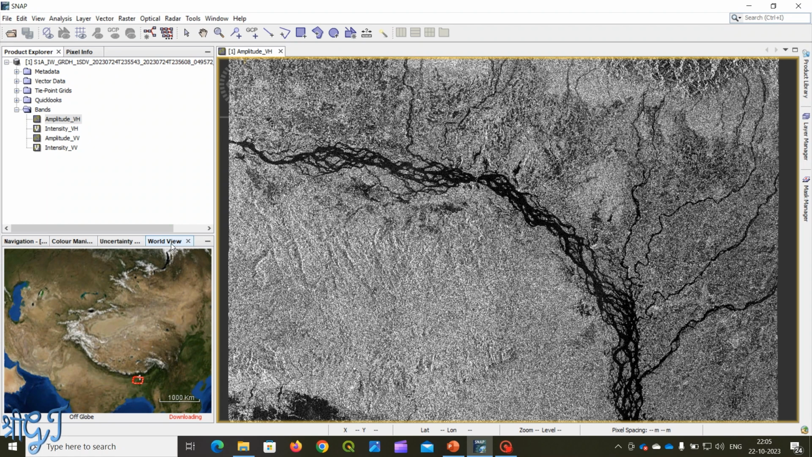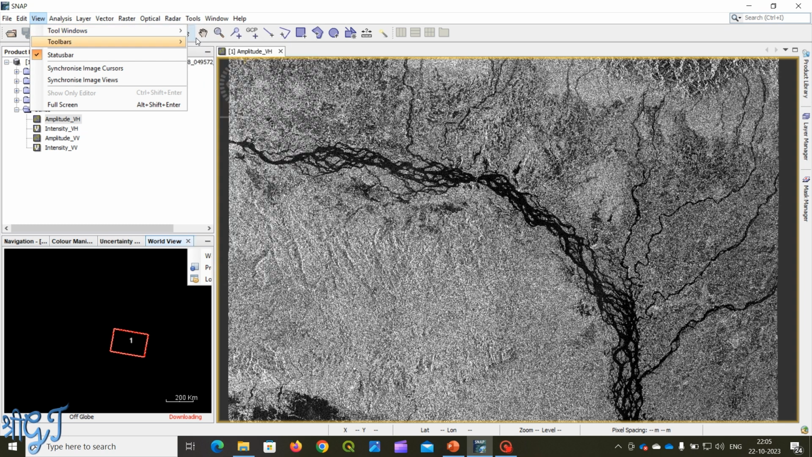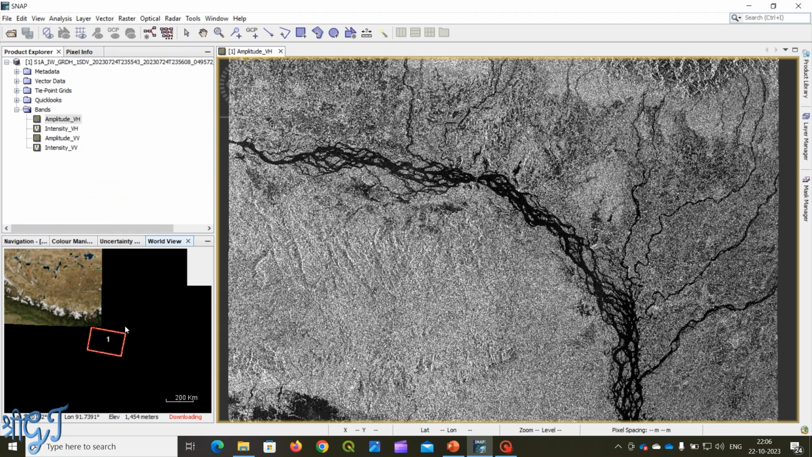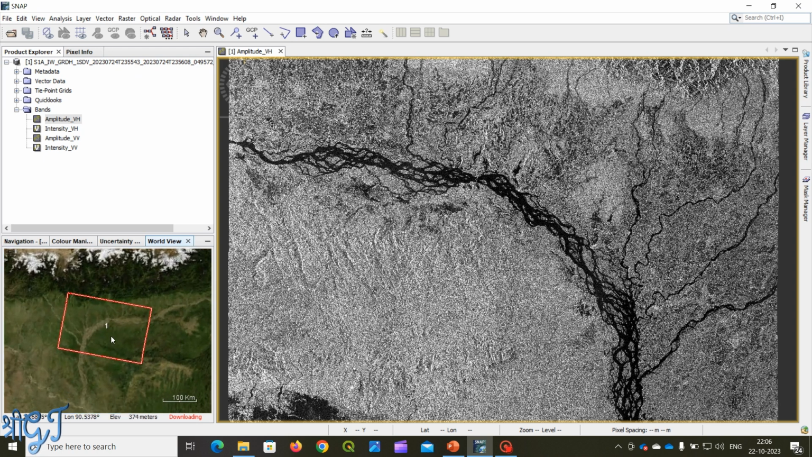If it does not appear in your system, go to view and tool windows, and just click on world map. So after some time, when it is completely loaded on your system, you can see the location of your downloaded image. Actually it is an inverted image. As per the sensor acquisition type, you can see here the flow path of the stream is inverted, but after the processing it will take its original position.